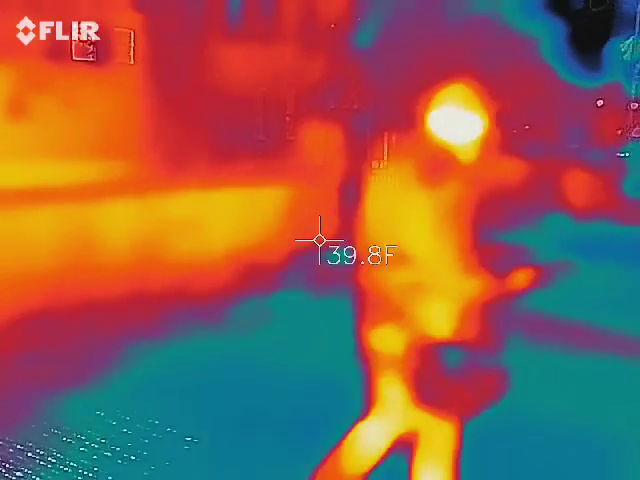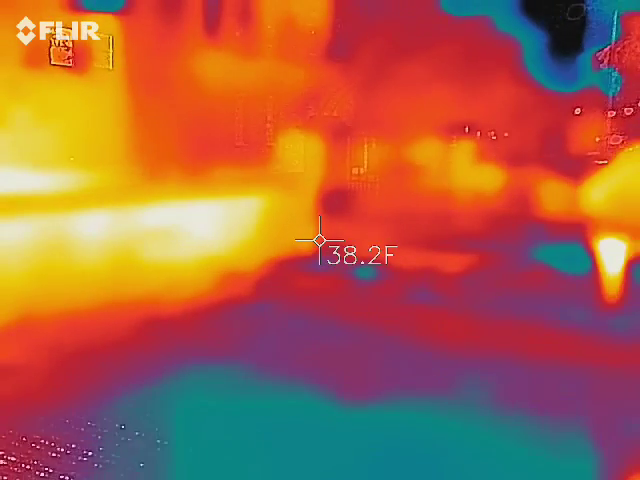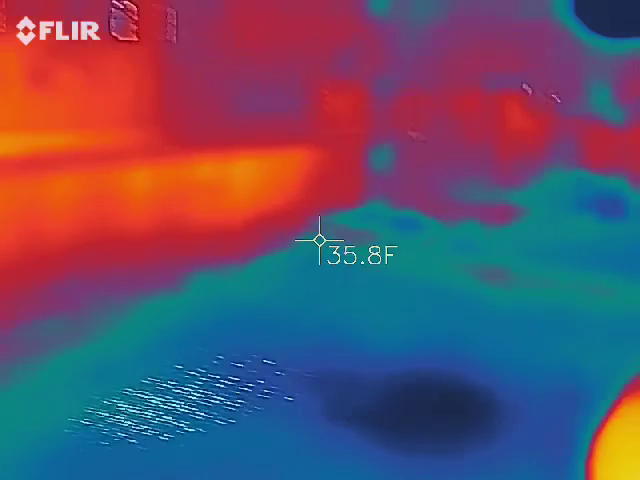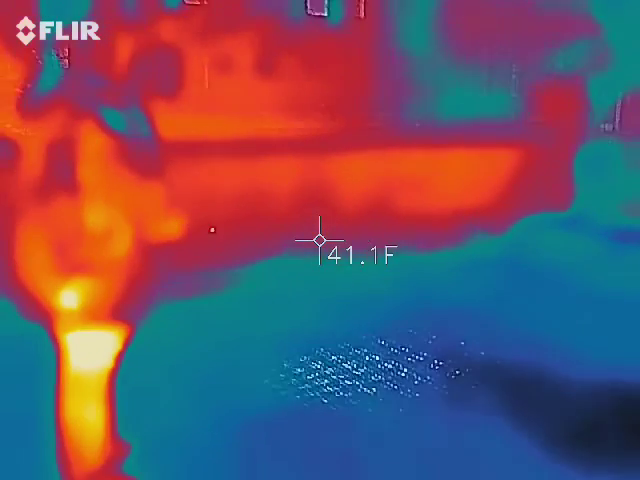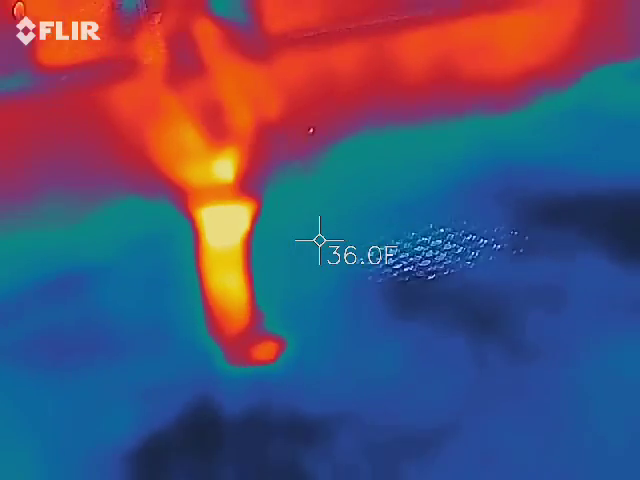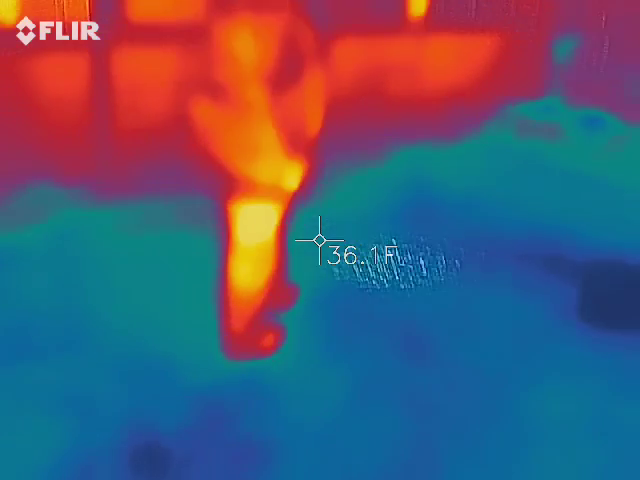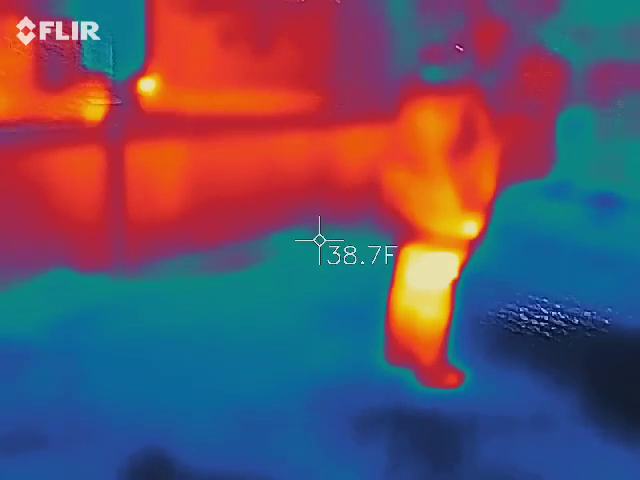Oh, person. See anything like zip when the light, the dots move, like flash through? Looks like big. Those are real big. People up? Yeah. Okay.